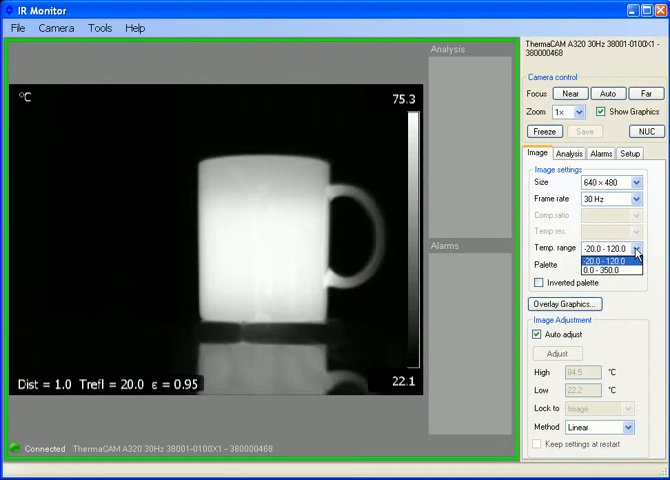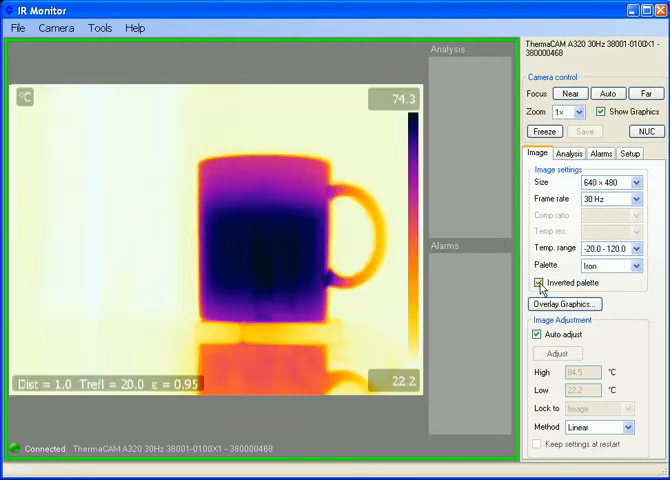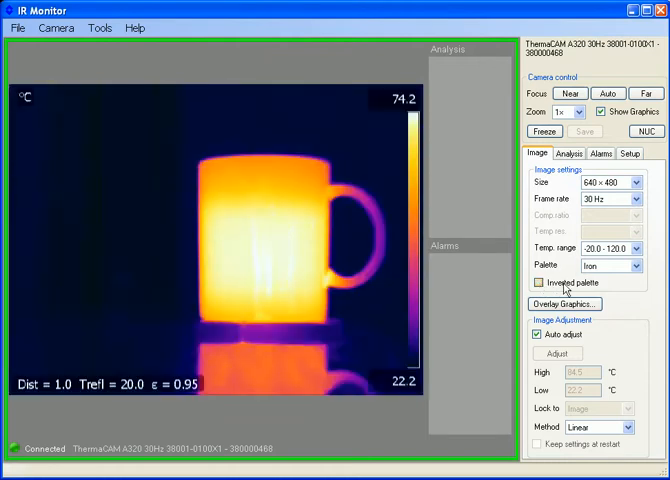I have a couple temperature ranges I can choose from, and I also have a few palettes that I can choose from as well. Iron is a very popular palette. Reality is, though, grayscale works best for your eye. You can see the most grayscales available, but the color palettes are a little bit more intuitive, so you can easily tell what's hot. Sometimes the grayscale is a little bit boring, and you may not realize that white represents hot. If I want to invert the palette, now everything that's hot actually is a darker color. But the more intuitive way is usually the standard palette where the lighter colors are hotter and the darker colors are colder.